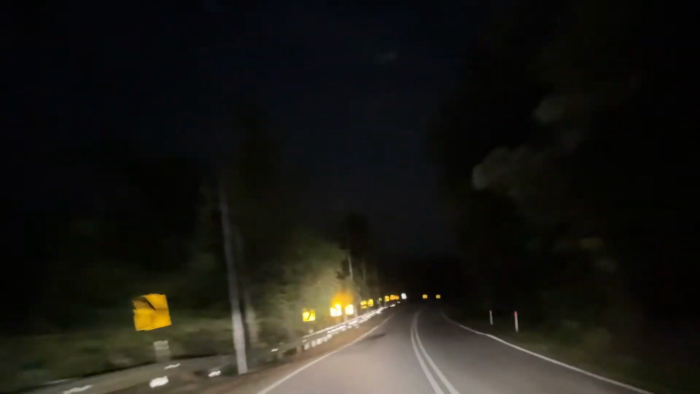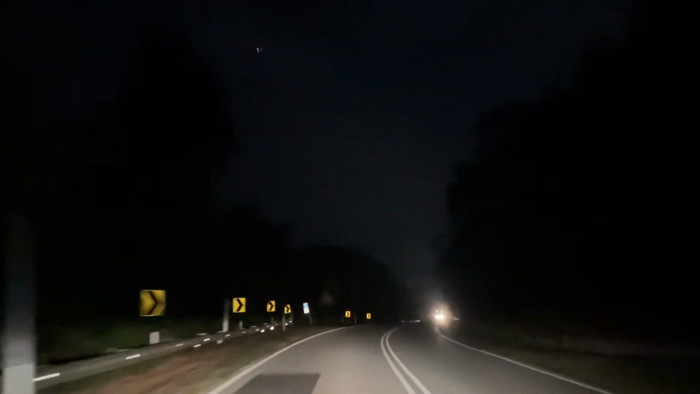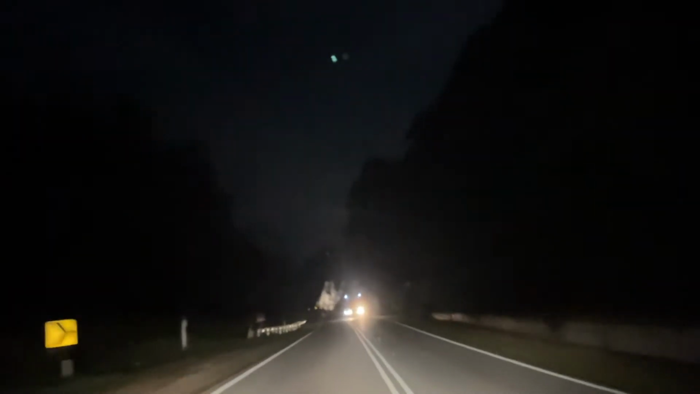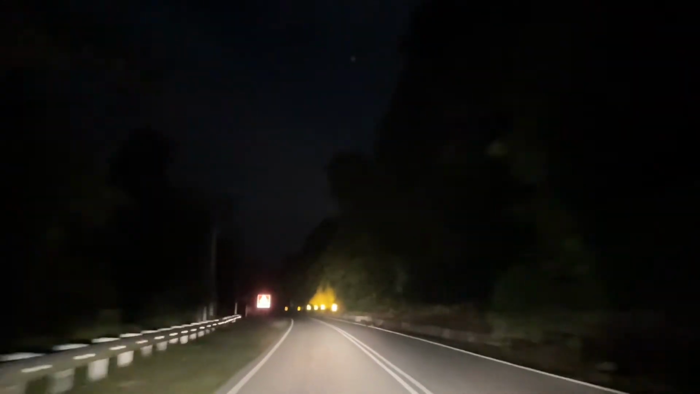Let me give you some highlights there. There's not much to be seen. Oh, there is a vehicle coming. Okay, just a lorry. Alright.